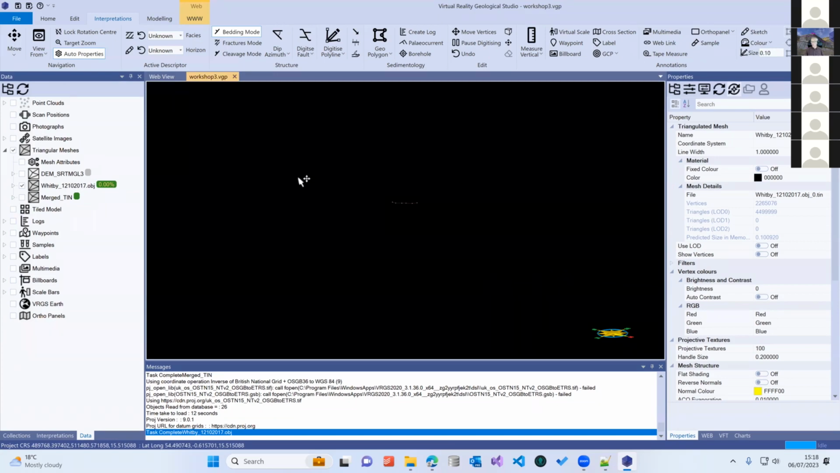While that's running, the mesh switches off. That's because it's actually doing some processing on the mesh. It doesn't want you to be making any changes to it while it's doing the processing. It'll take a minute or two for that to run. VRGS does use multi-processing, parallel processing on all of these, so you quite often find your computer goes flat out when you're doing various processing stages.